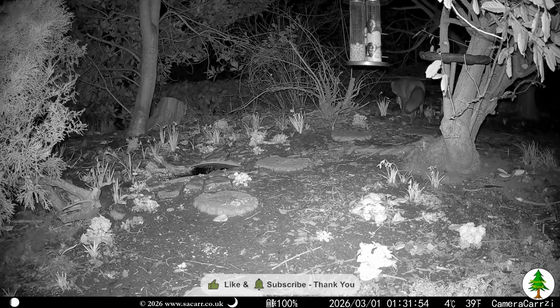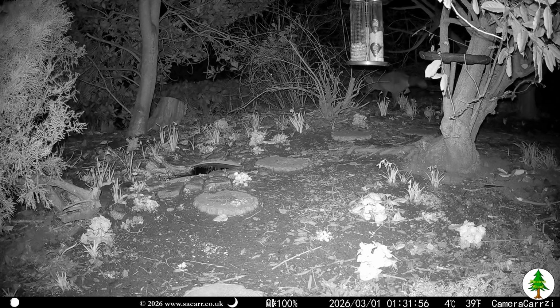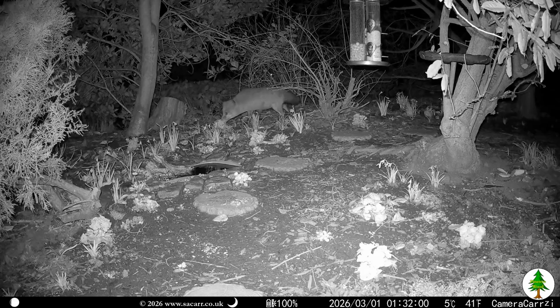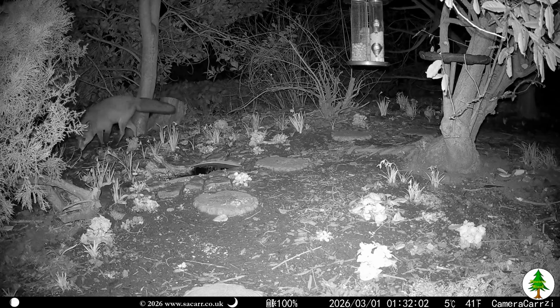The foxes have been much less frequent across March, making only a few appearances. Ginger had a wander around the pond in the early hours of the first.